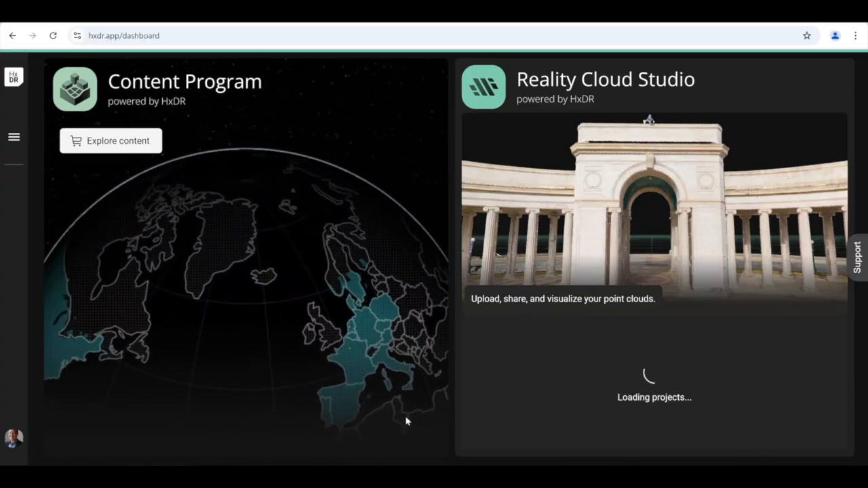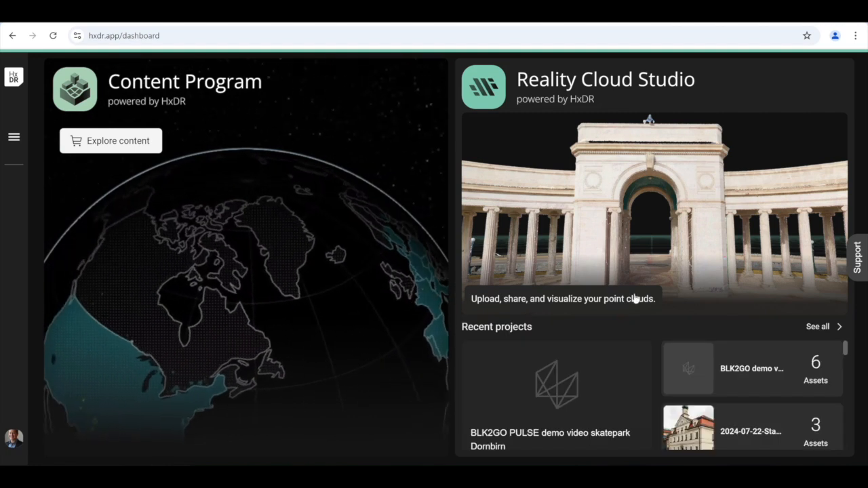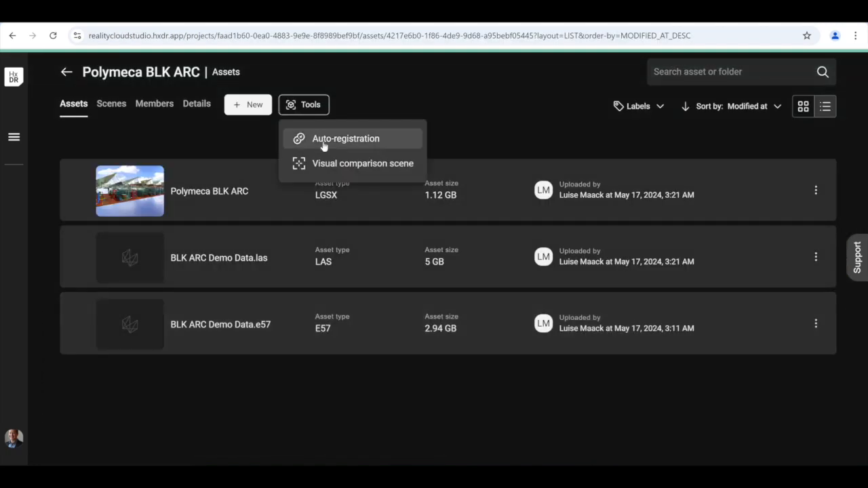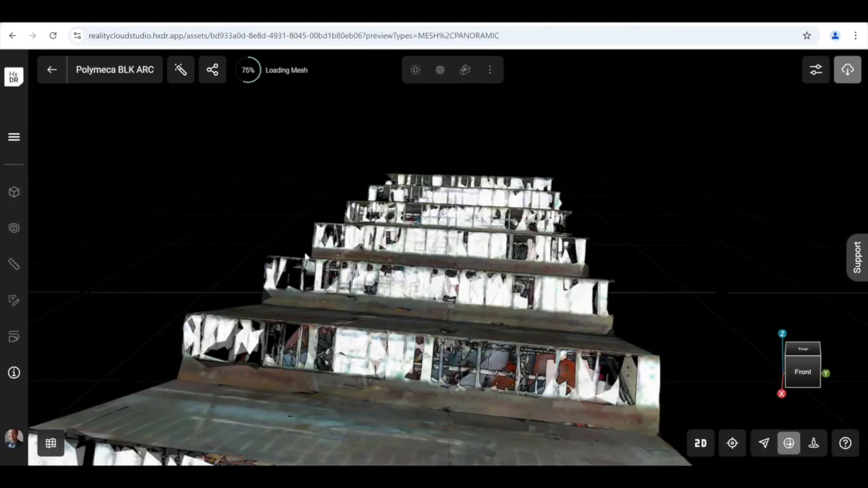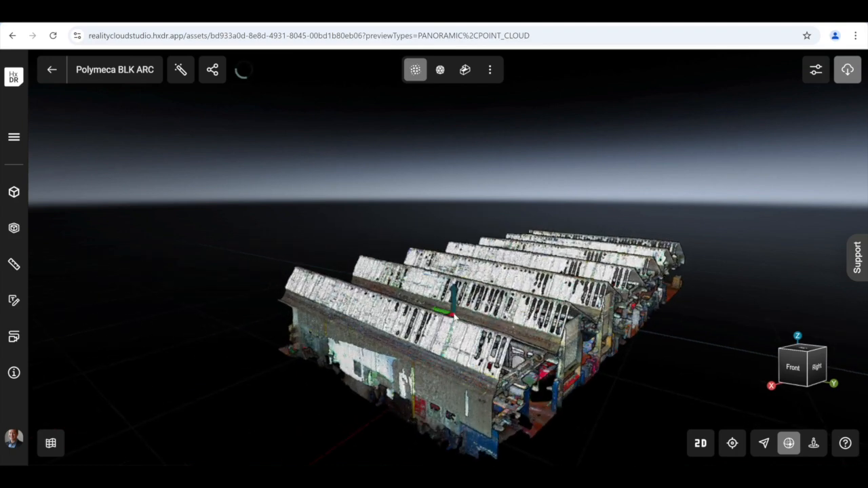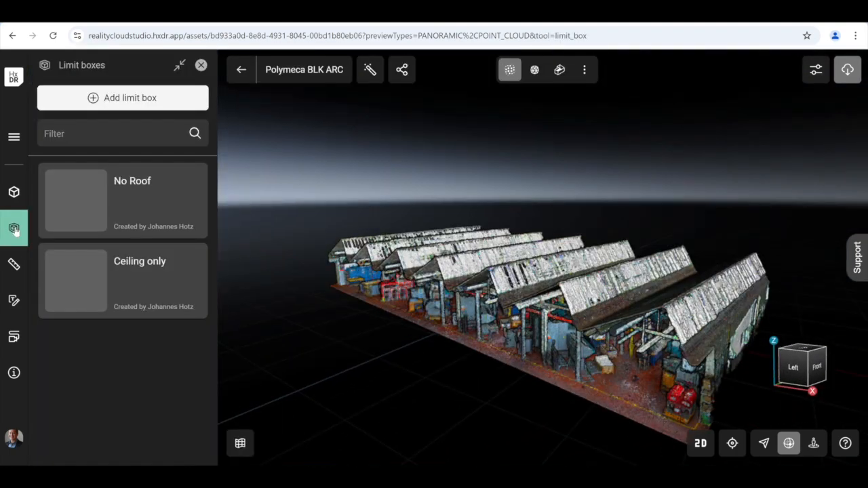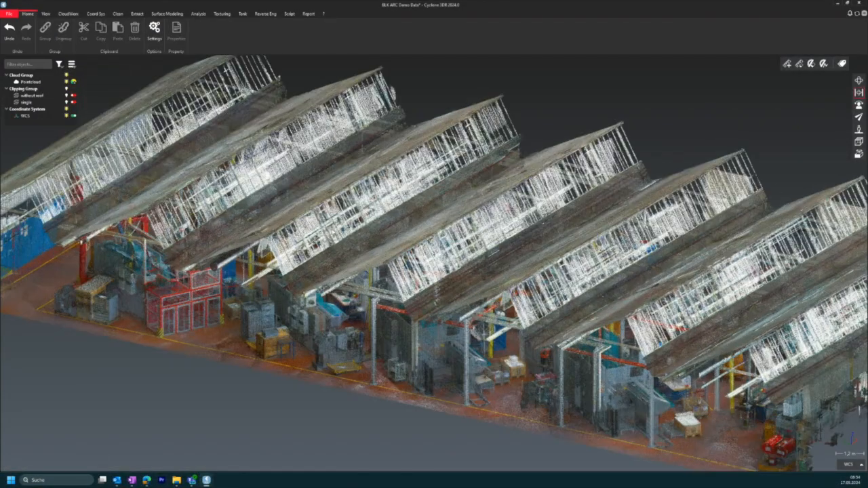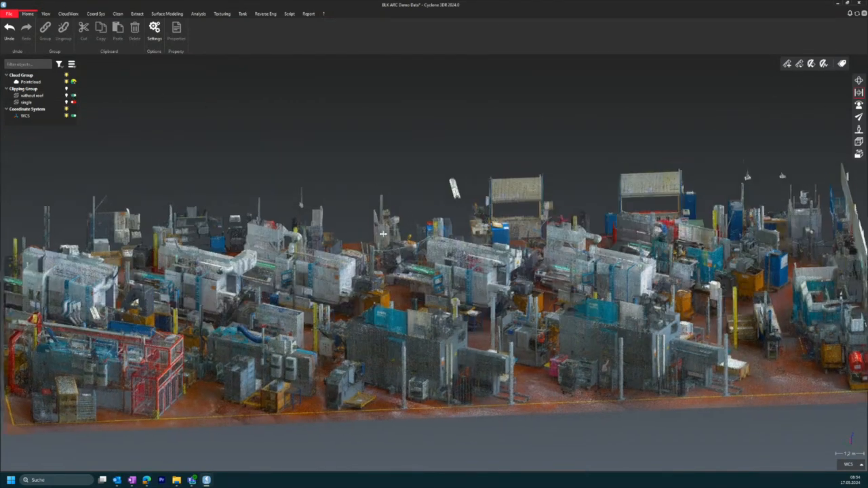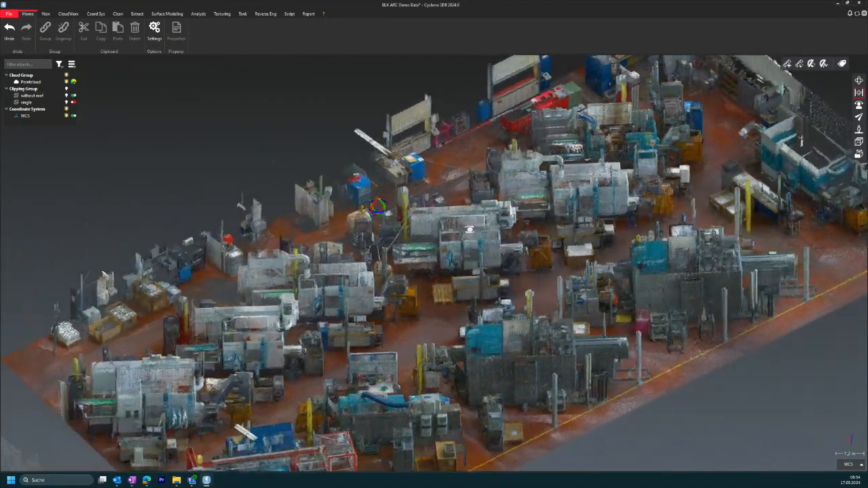Once we have finished our scan, we are done with the field work. Now we can upload the data to Reality Cloud Studio powered by HxDR, where we can process the data again autonomously. So we can do an auto registration of the various walks, and then process an E57, share it with others, create a mesh, many opportunities, but of course also our traditional workflows to register 360, register the various walks there,